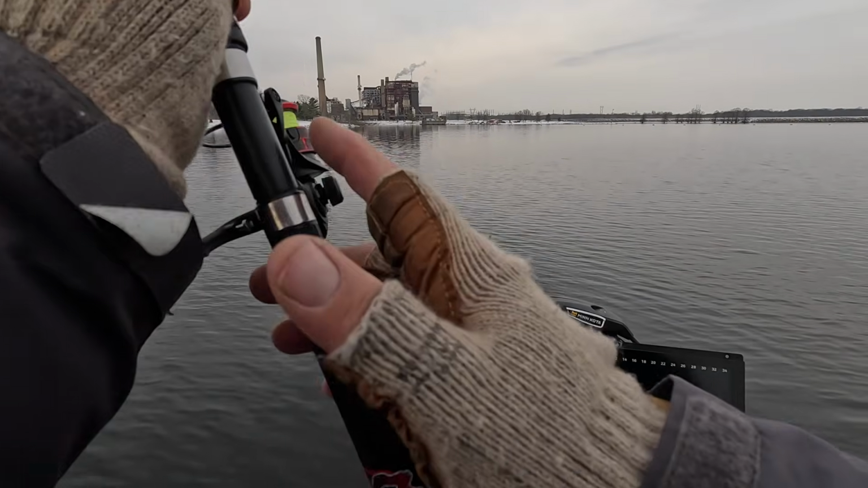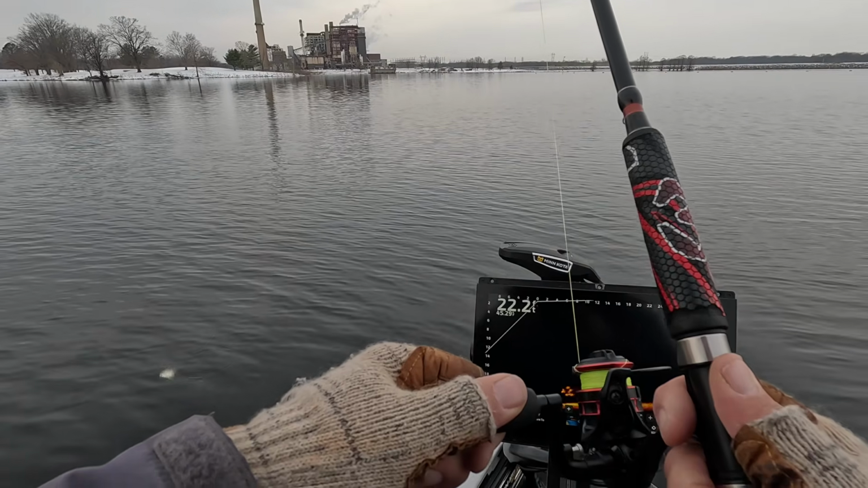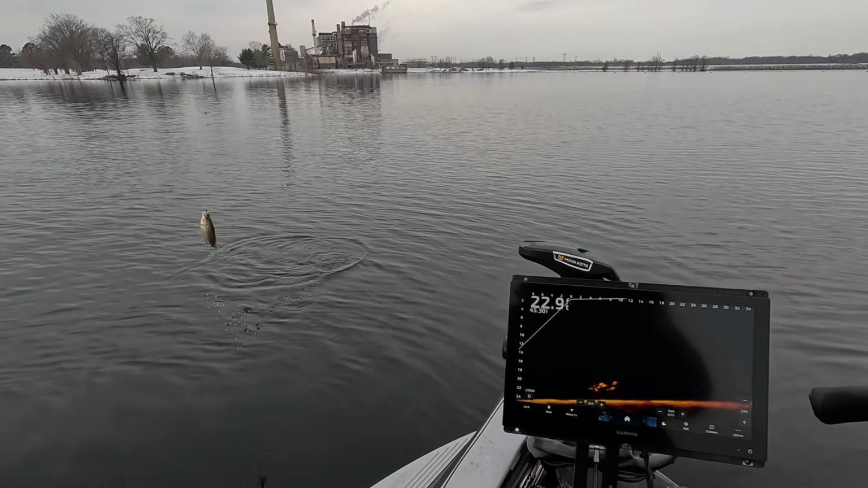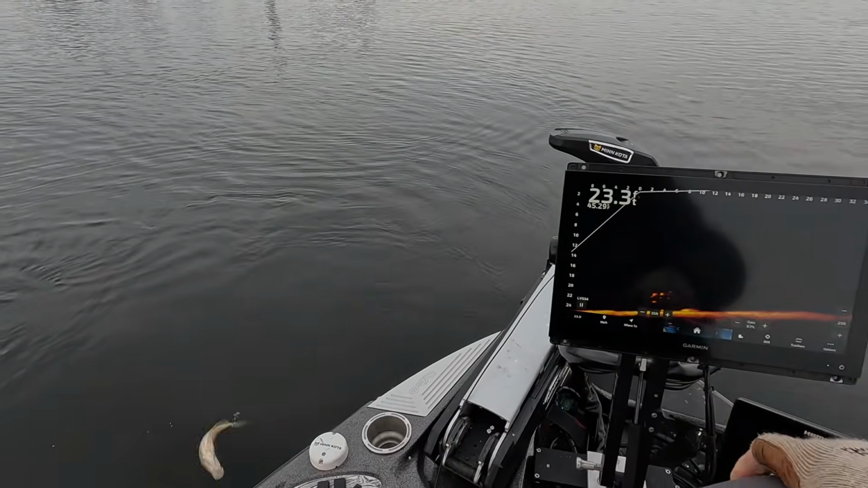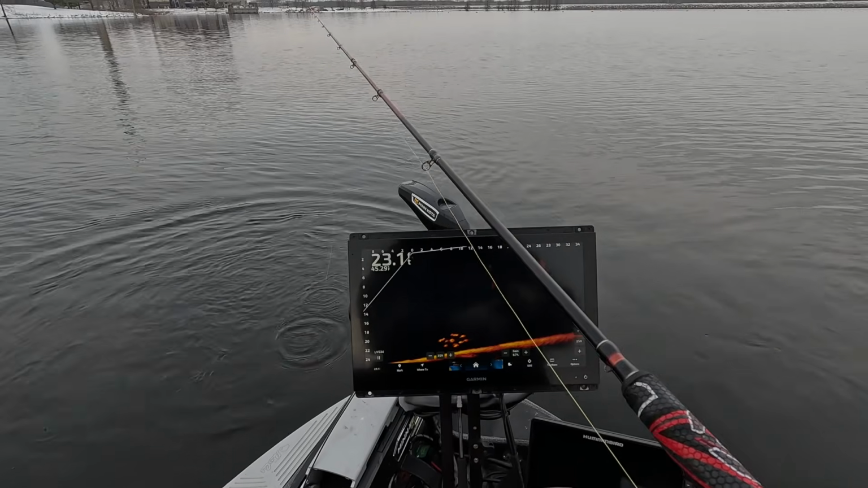There we go. That didn't take long. There we go. All right. Good fish. Nice little eater. Apparently that's what the lake's going to give off to us today. I love the dropping down on them part. Look at these guys coming underneath the trolling motor.